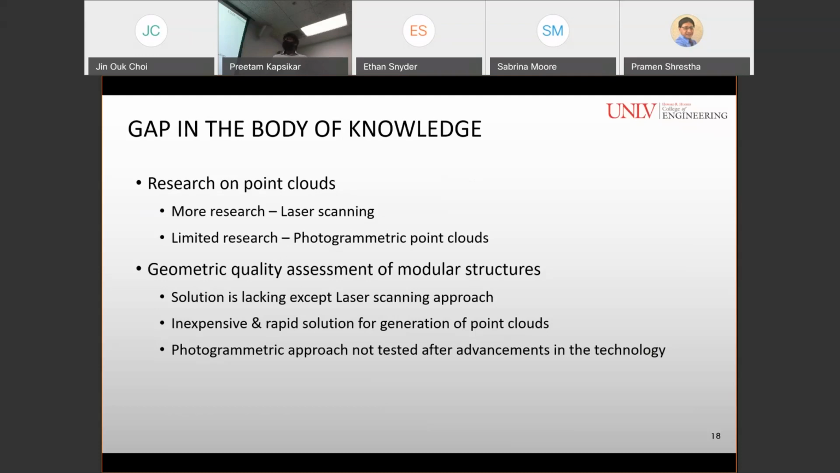And there's a need to find an inexpensive and rapid solution for generation of point clouds. And the photogrammetric approach after the advancements made is not tested.